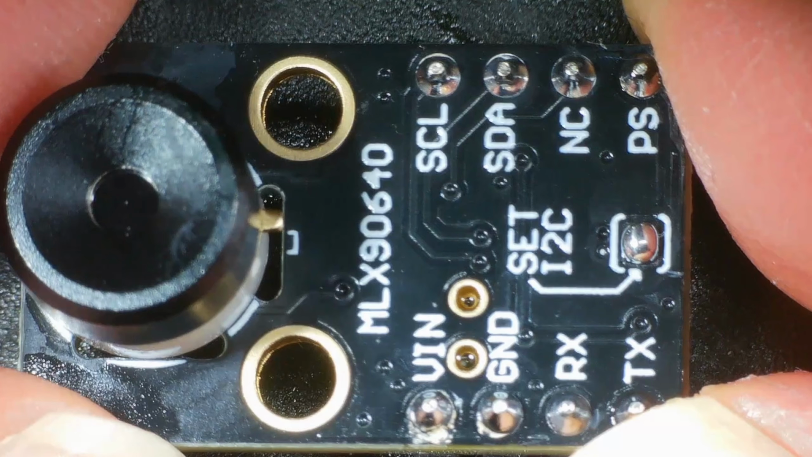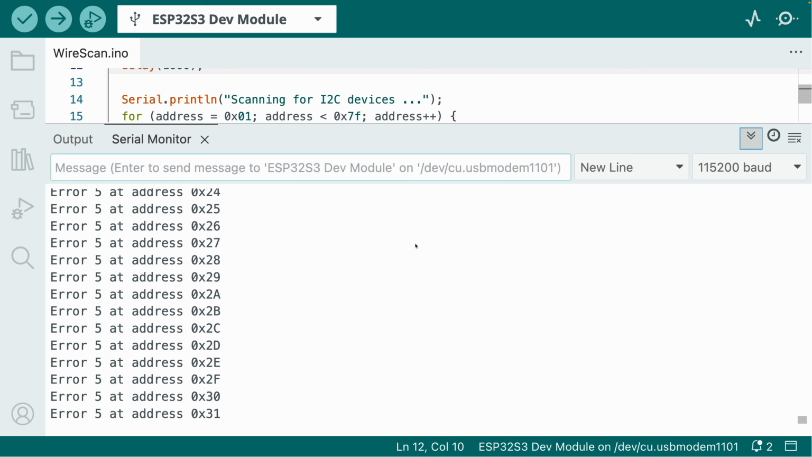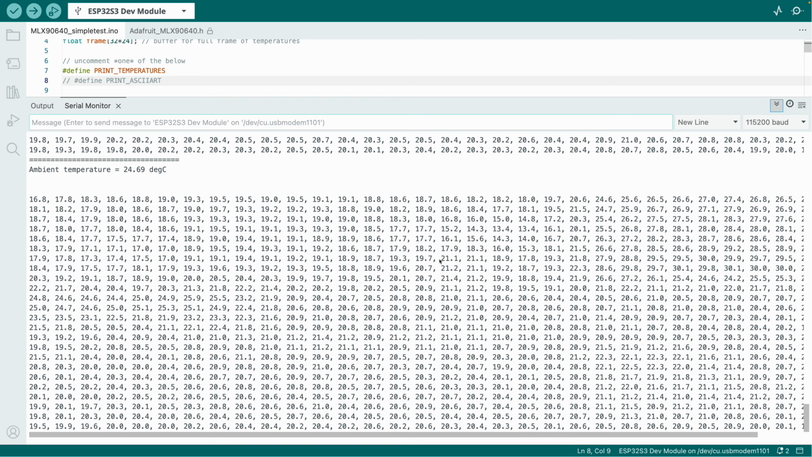This one is a bit more complicated. First off, it's an I2C device. I actually spent quite a while debugging this, scanning I2C addresses, checking pull-ups, swapping voltages, all the usual stuff. In the end, I looked at the PCB under a microscope and found the real problem. The soldering on this 3.3 volt regulator was a bit dodgy. So after reflowing the joints, everything worked perfectly.